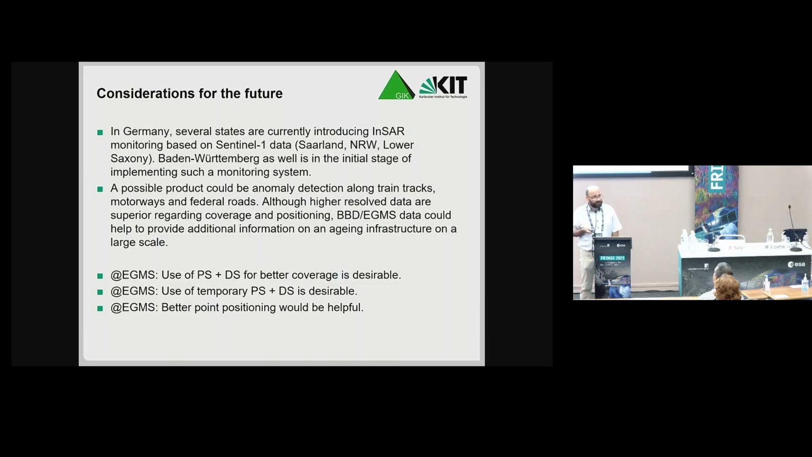And so currently in Germany, several states are introducing InSAR monitoring based on Sentinel-1 data. And also Baden-Württemberg is in the initial stage of implementing such a monitoring system. And among others, a possible product could be anomaly detection along this linear infrastructure. Of course, higher resolved data are superior regarding coverage and positioning, but nevertheless, I think these data could provide additional information for an aging infrastructure and also on large scale.